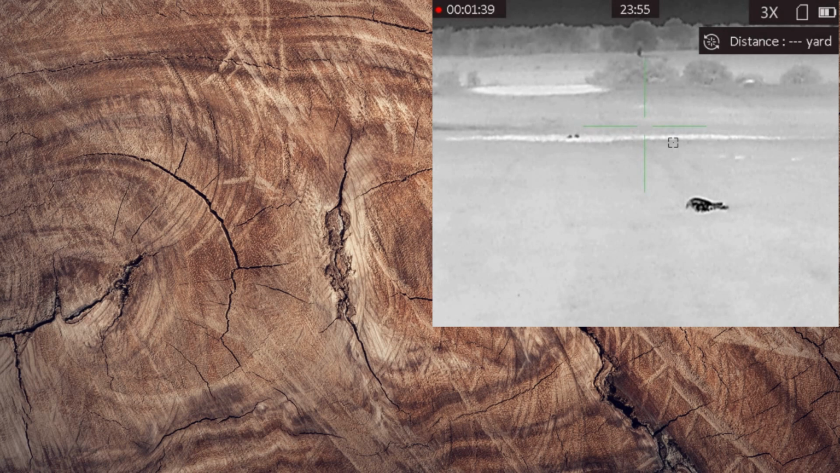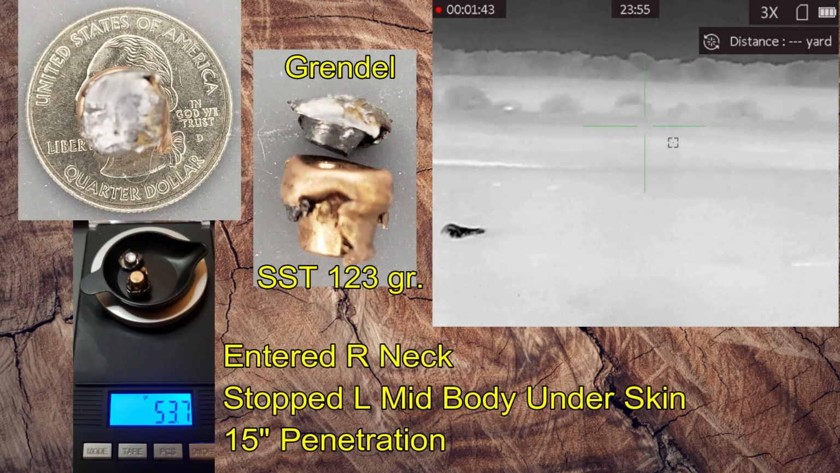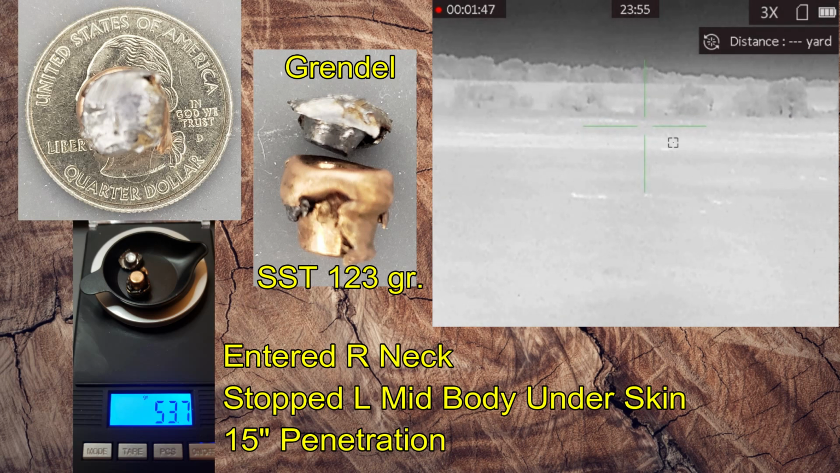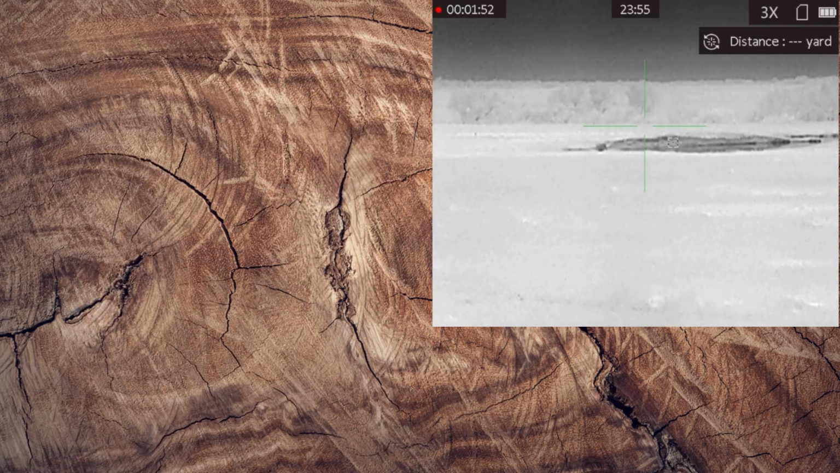As it turned out, my bullet entered the right side of the neck, traveled through the thoracic cavity, ended up about mid-body where it stopped underneath the skin after about 15 inches of penetration, and the bullet had lost a lot of its weight, going from 123 grains to about 53.7 grains.